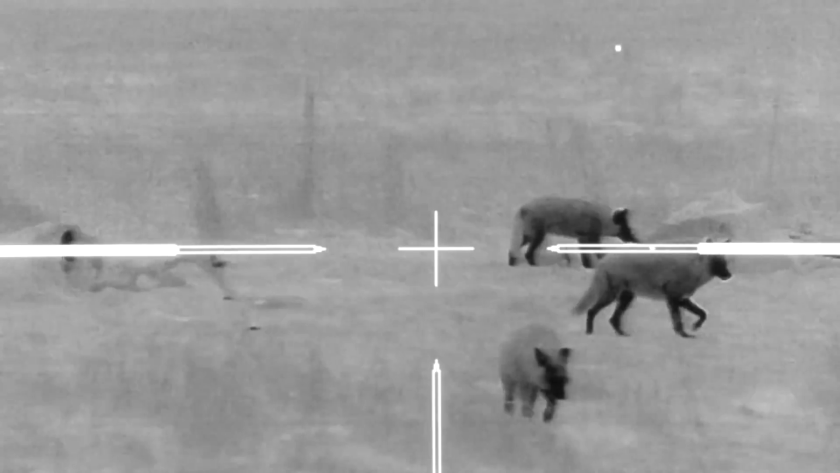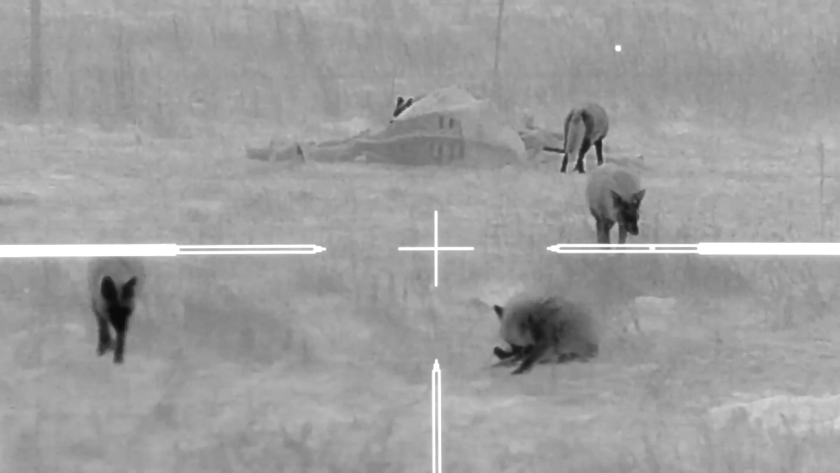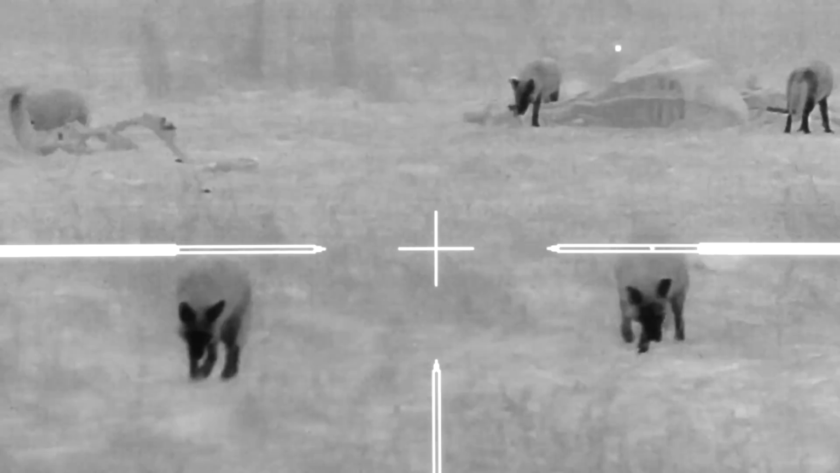But what happens when there's 8? Let's just watch and see. They never could get all 8 in the frame at once, but I counted 7 a time or two. The only thing wrong with this situation is the fact that I wasn't there when this happened. It's not very often that you have this many coyotes together in such a small area. But when you hunt as often as they do, something like this was eventually bound to happen.